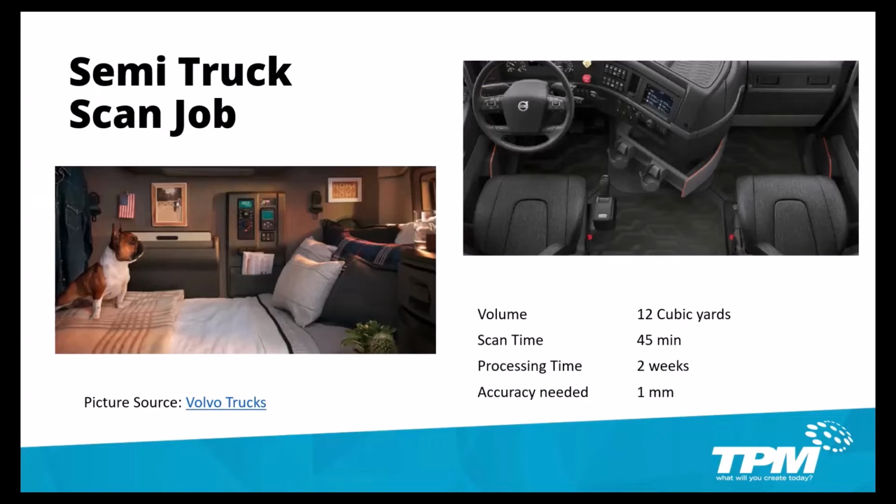The volume that we scanned was about 12 cubic yards, and the scan time took about 45 minutes. The processing time, however, took about 2 weeks. The accuracy needed for this project was 1 millimeter.